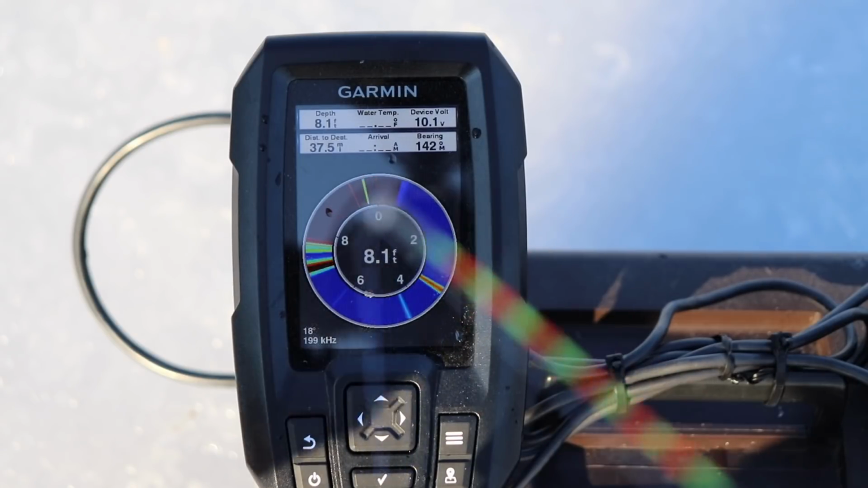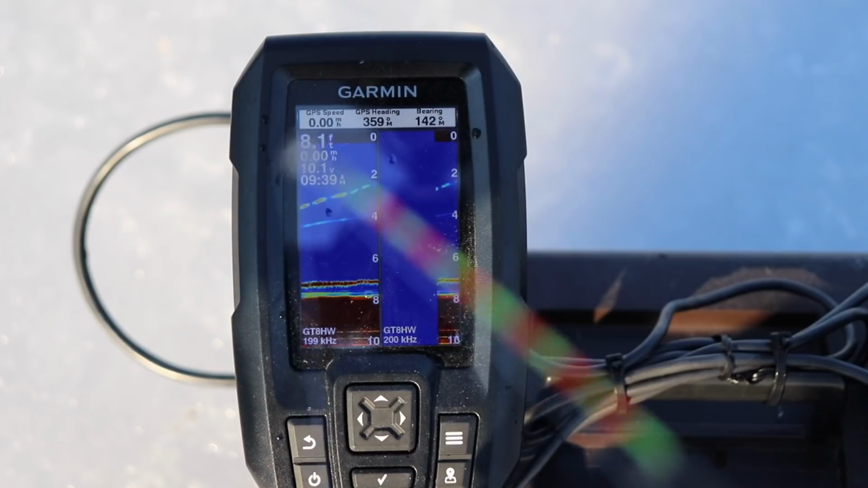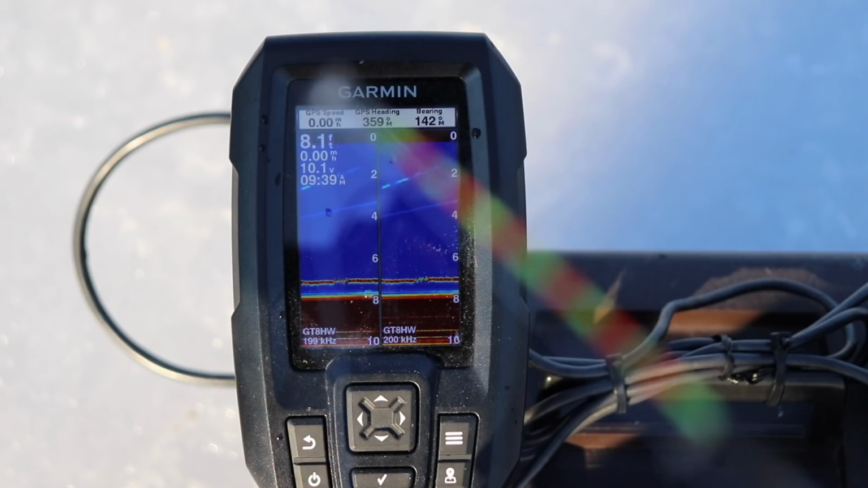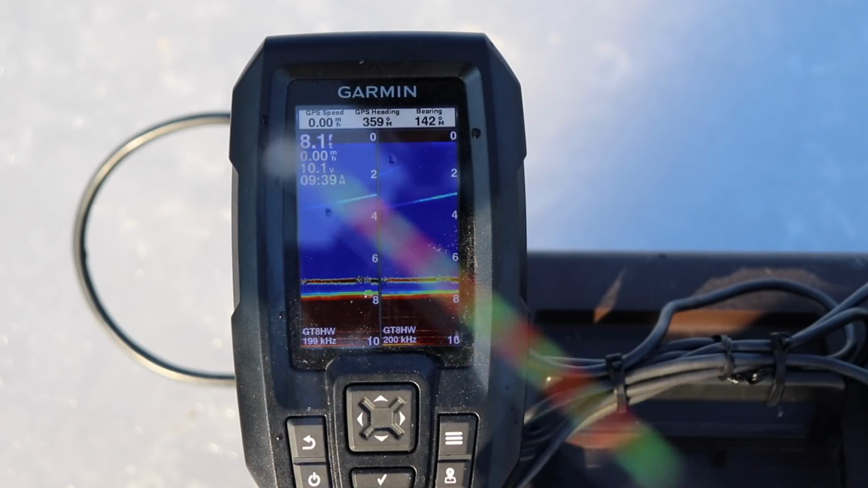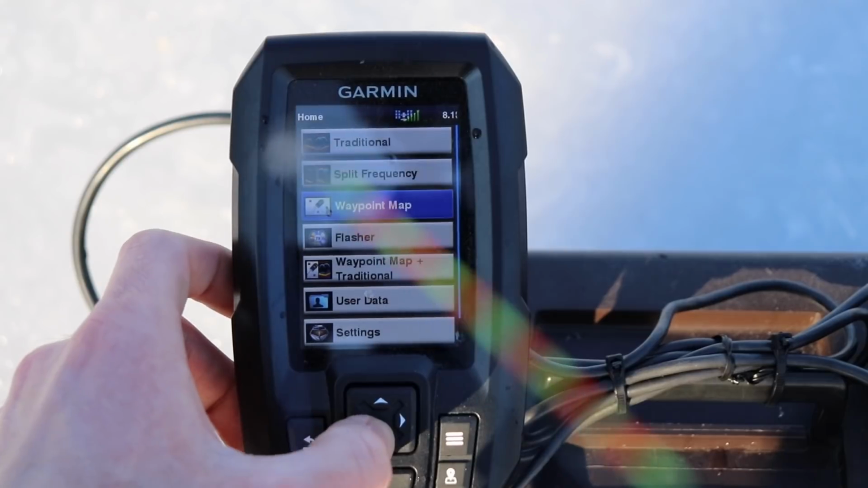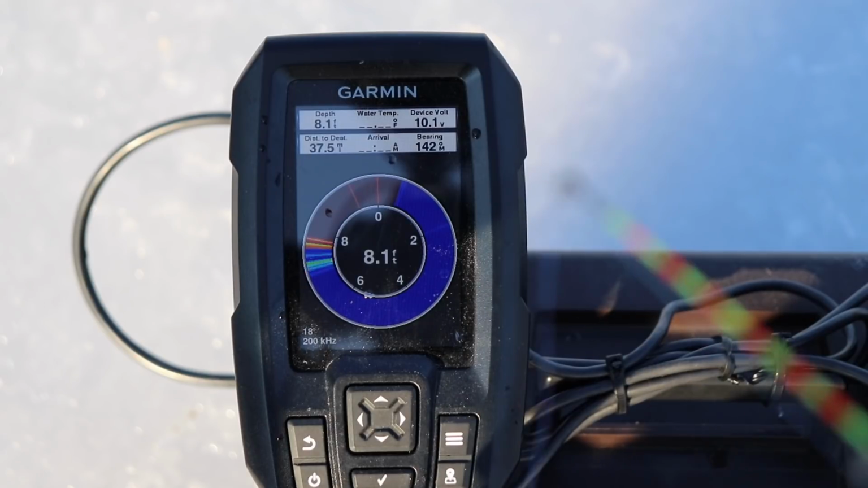I can also switch screens and go to my split frequency. This is going to show me running at 200 kilohertz on one side, and right now it's running 199 on the other side. I can change those if I wanted to run 2 different frequencies. But we'll go back to our flasher because guess what? We're ice fishing today.